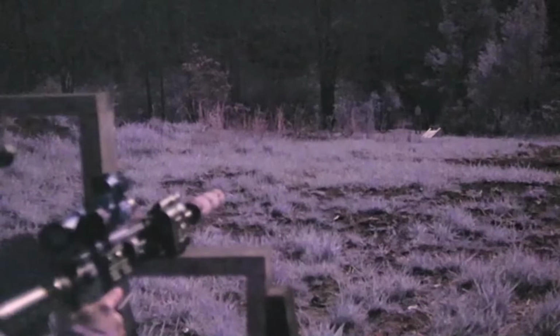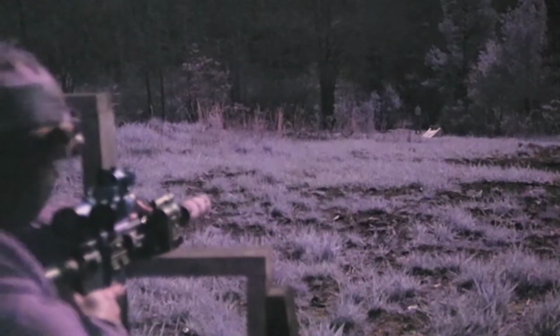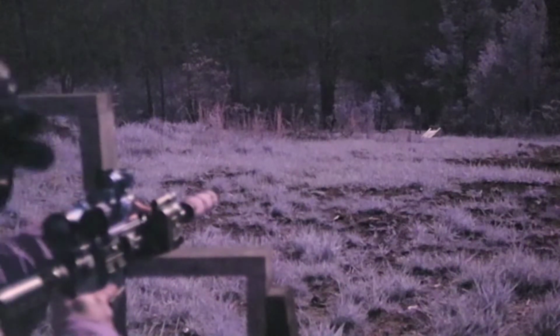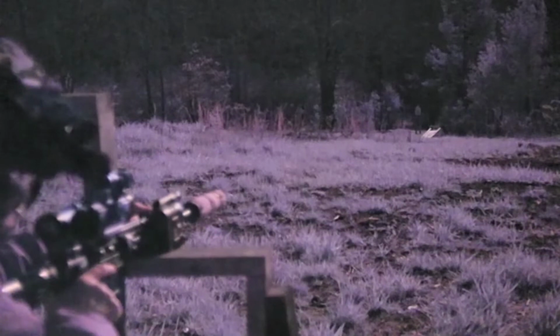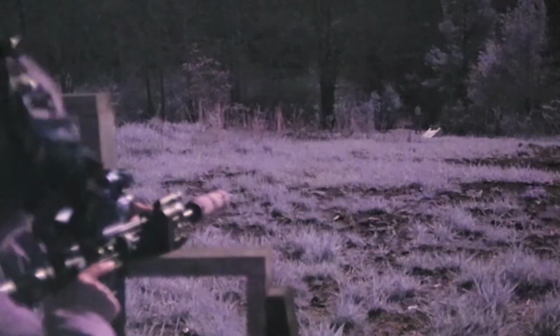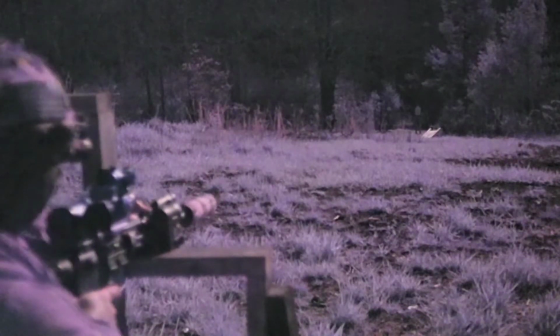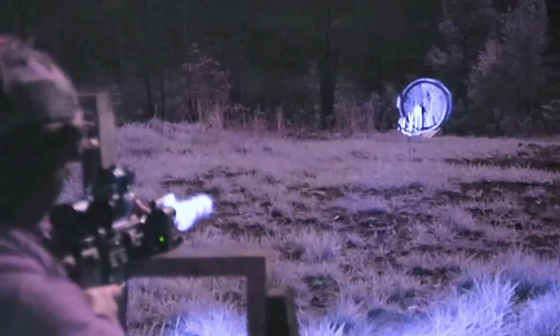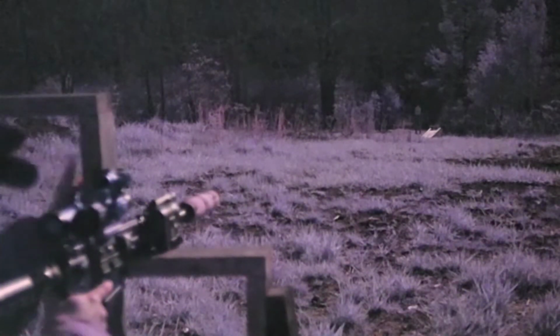I'm just going to set the rifle down, and at this point you can just point the rifle, and I can see the target easy with night vision. With my night vision, it's actually much easier to see the target than what you're seeing right there through your camera. So, cake.